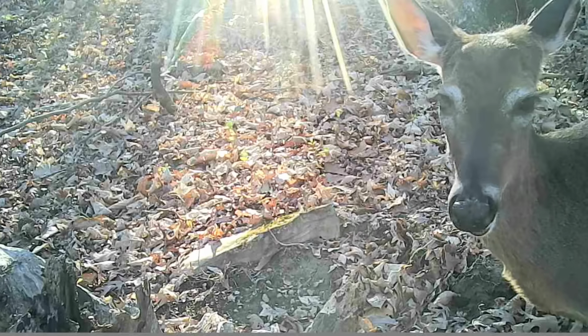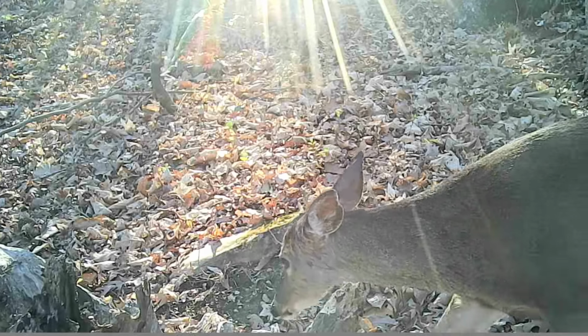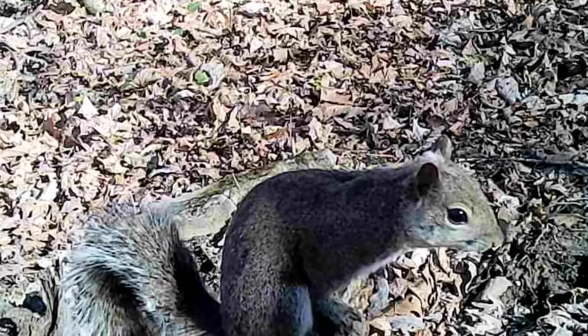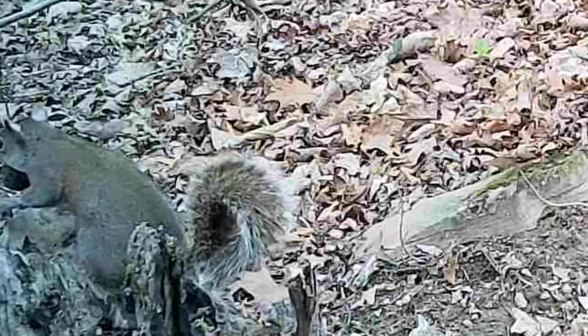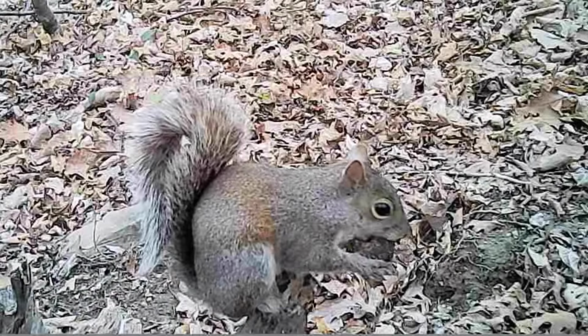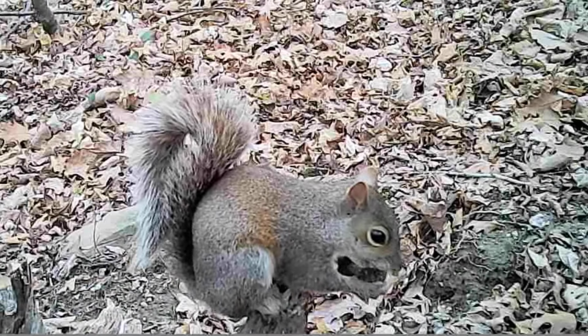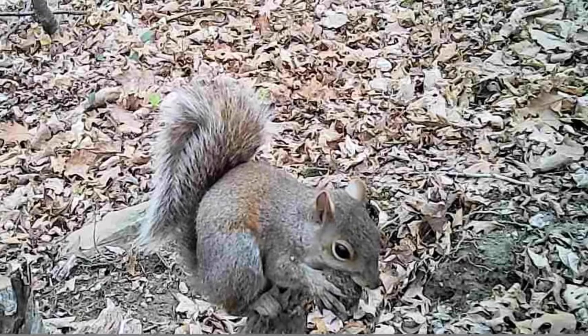And deer early one morning, just browsing through. But the little squirrels, this is one of their favorite spots. Here one's got a walnut. I don't know where in the world he got it from, but he found one. Probably from last year or the year before.